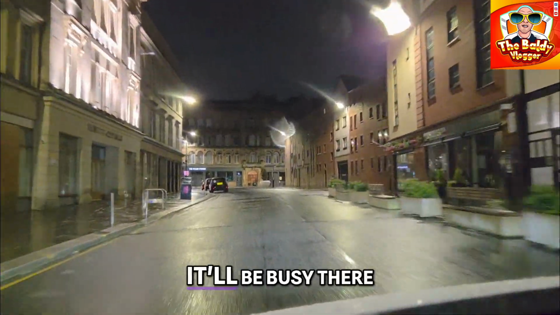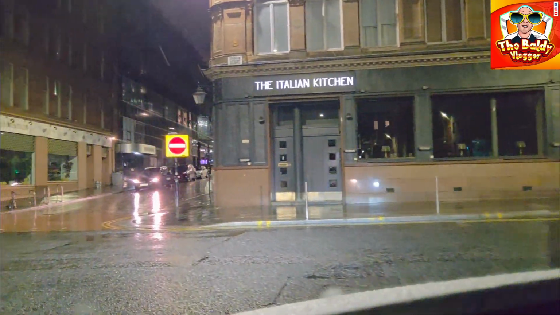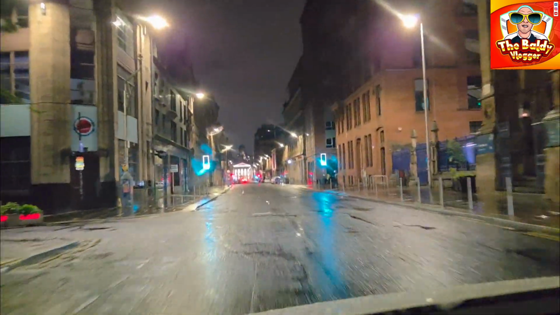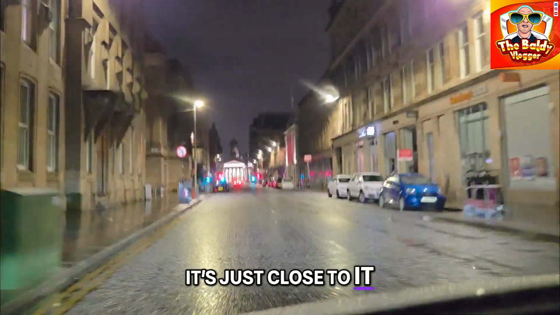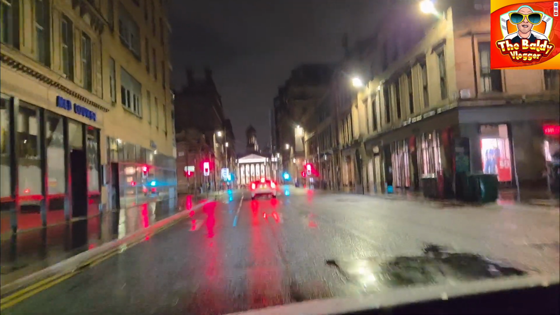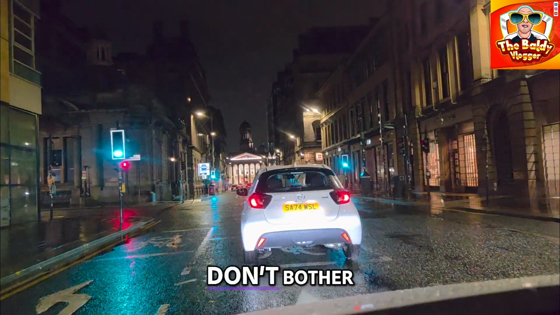Let's try and head to the Four Corners, maybe. It'll be busy there. Everyone's getting their late night snacks of Taco Bell, KFC, McDonald's, and Tim Hortons is on the other corner, but Tim Hortons is shut. The other three are open. Oh, Pizza Hut, that's on one corner, that's shut as well. Taco Bell's actually not on the corner, it's just close to it, which seems very popular, and I don't know why. See when someone comes in the car, go Taco Bell, oh, stinking. These lights can take forever, normally.